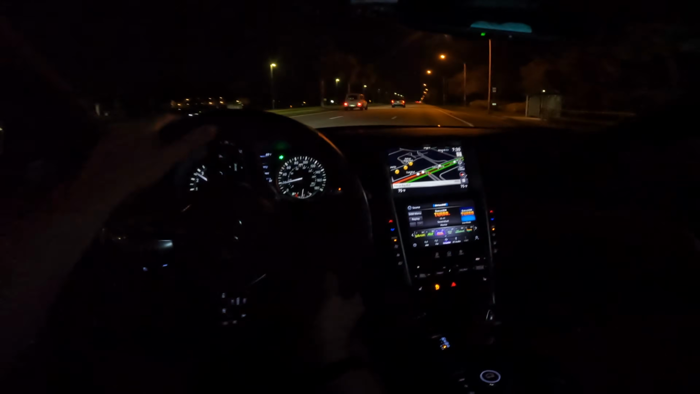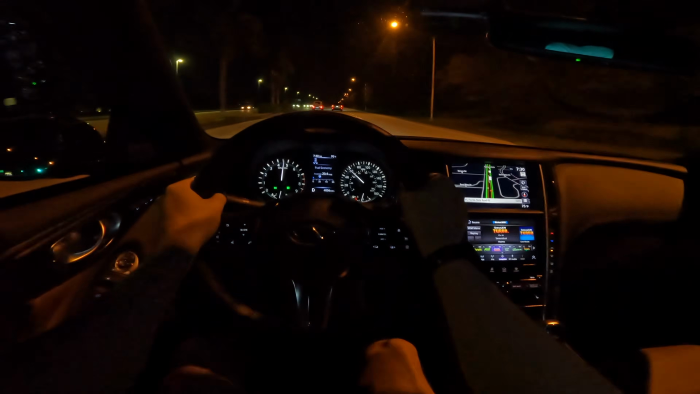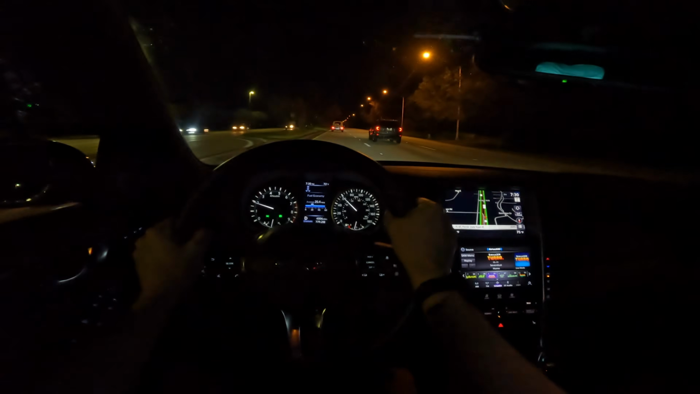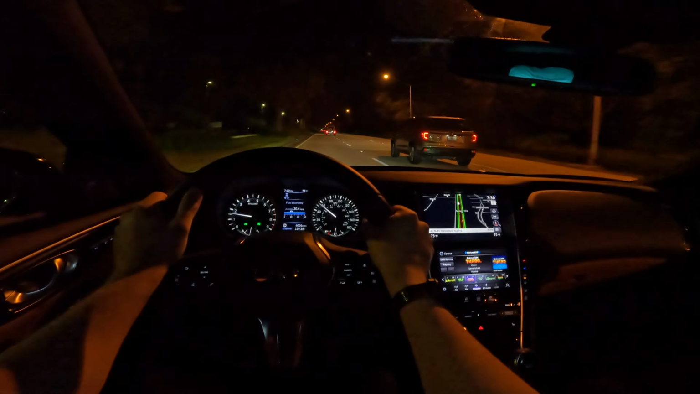And when I'm at a stop here, there's no start-stop feature because this car is kind of old. They've never implemented a start-stop. So pedal down all the way. And it sounds great. Immense rush of power, especially below 5,000 RPM. I feel like it kind of trails off after that, but it's still fun to ring it out.